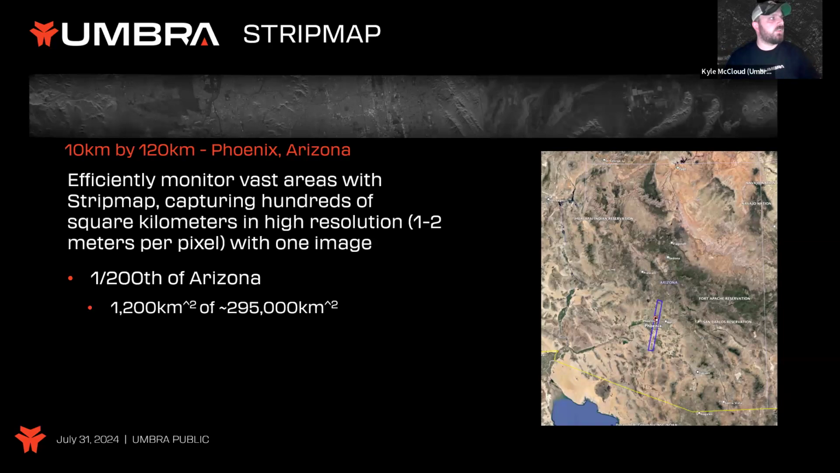This is outside Phoenix, Arizona. This is one satellite, one pass as it traveled through the area, 10 kilometers by 120 kilometers at, I believe, a 1 or a 2 meter resolution. So we're not going to find super small objects, but if you're looking for vehicles, things like that, this is still going to pick that up, and you're going to have a larger area to look through.